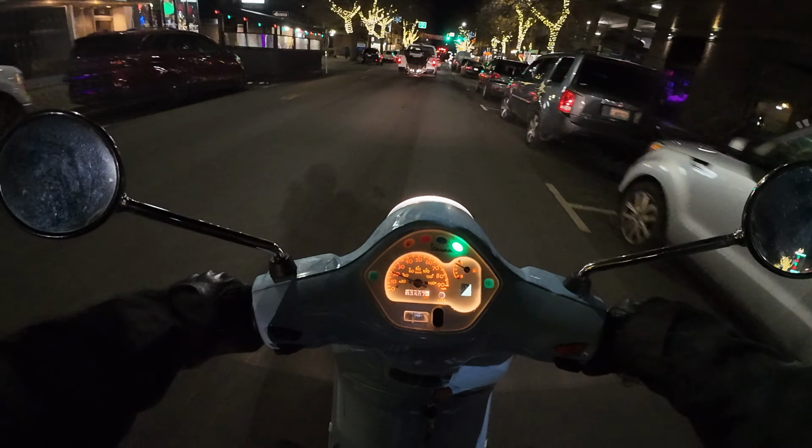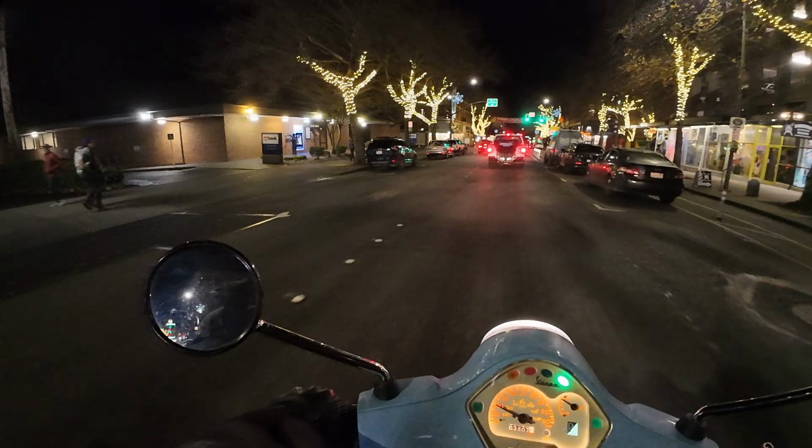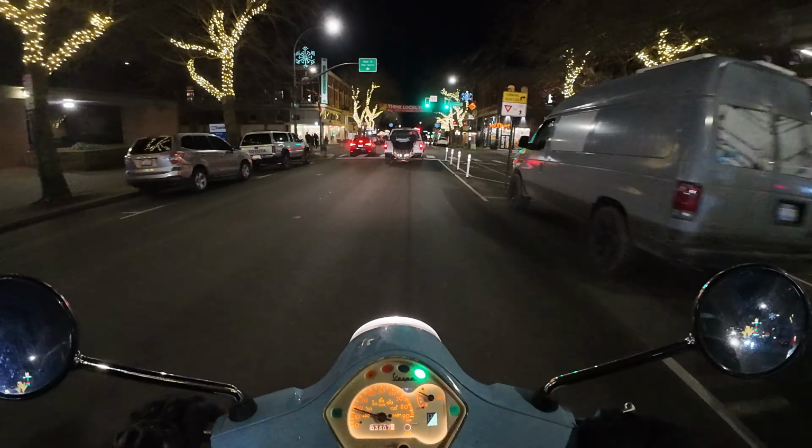Oh, what a wonderful scooter. This thing is just so smooth and consistent. Just nice and quiet.